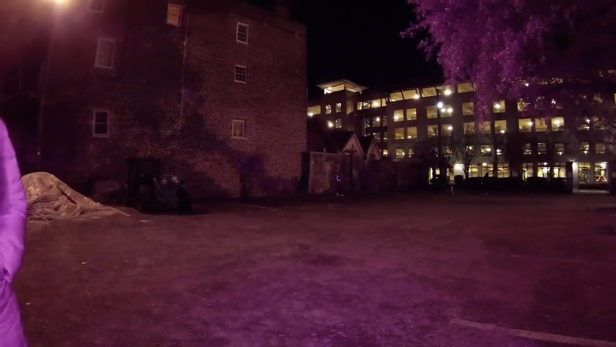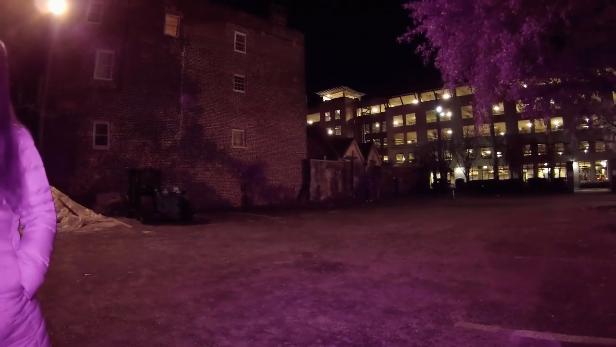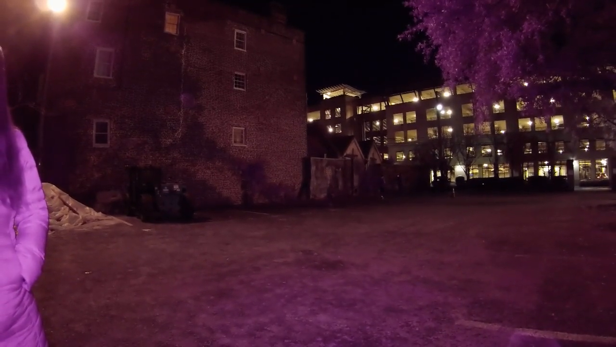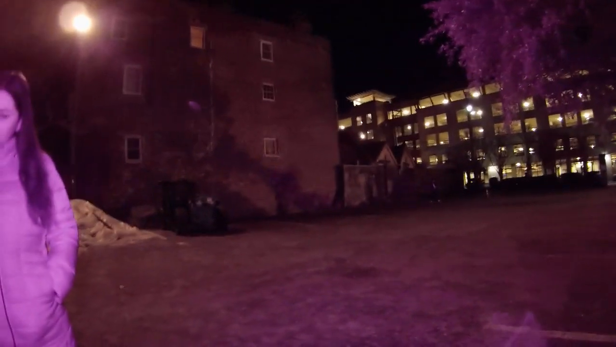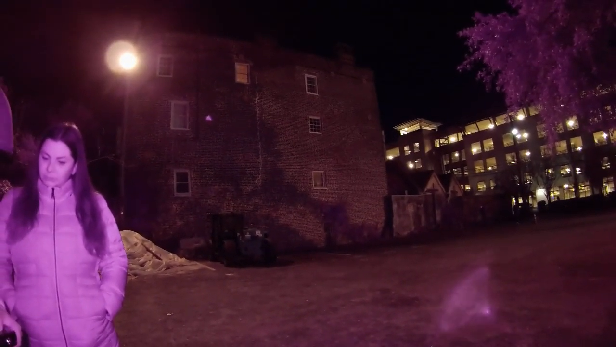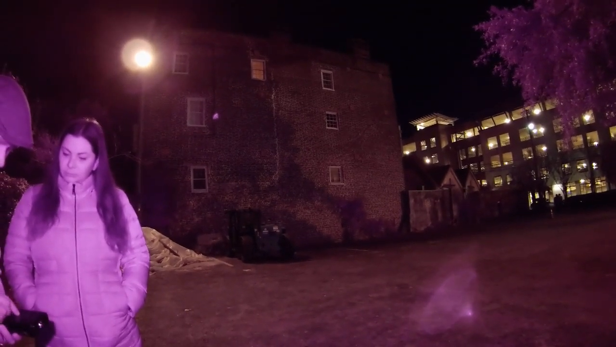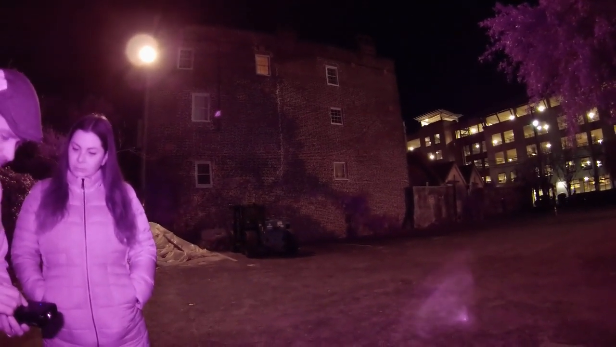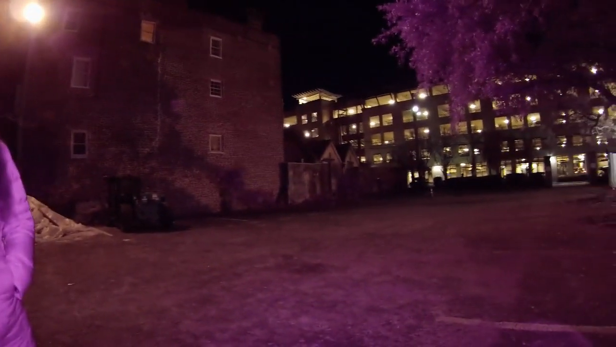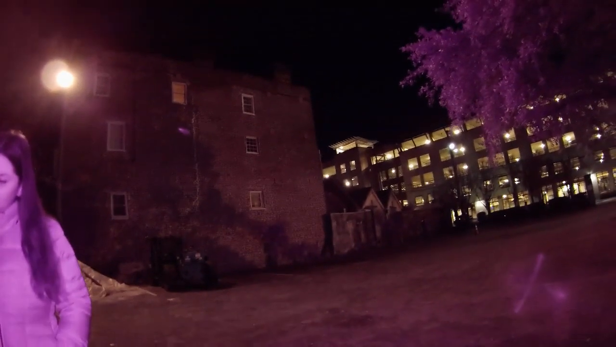Like you shouldn't be getting that much. Like it should be coming out in small spurts. Okay. So I'm going to reset the whole thing and see what we can get out of it. Filter.